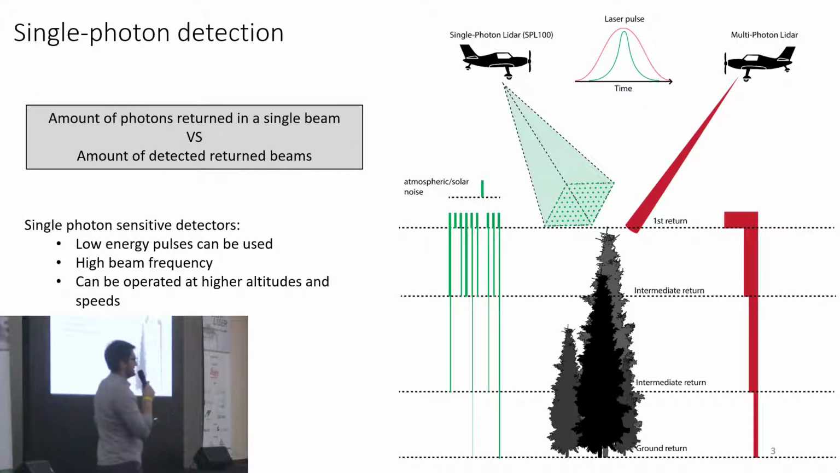The approach is slightly different with single-photon LiDAR, where we actually use lower energy beams, and we measure the amount of beams that return to the detector. So you can see on this figure here that within a single shot, in the same amount of time, we would have more returns from the single-photon LiDAR, and we might have less canopy penetration.